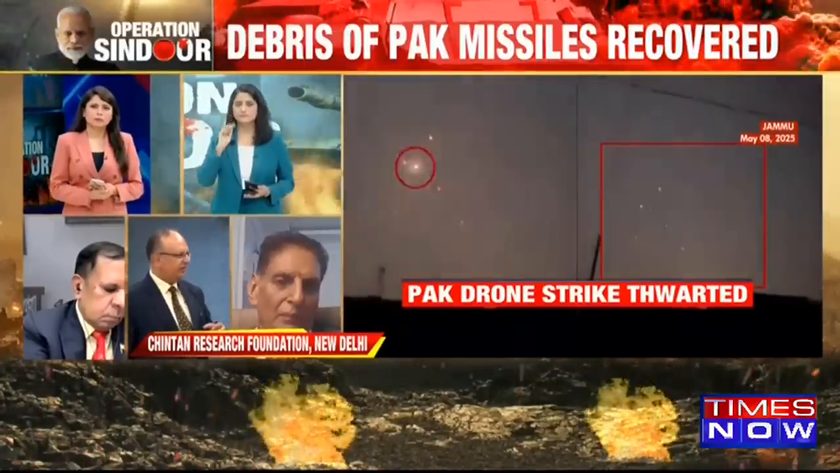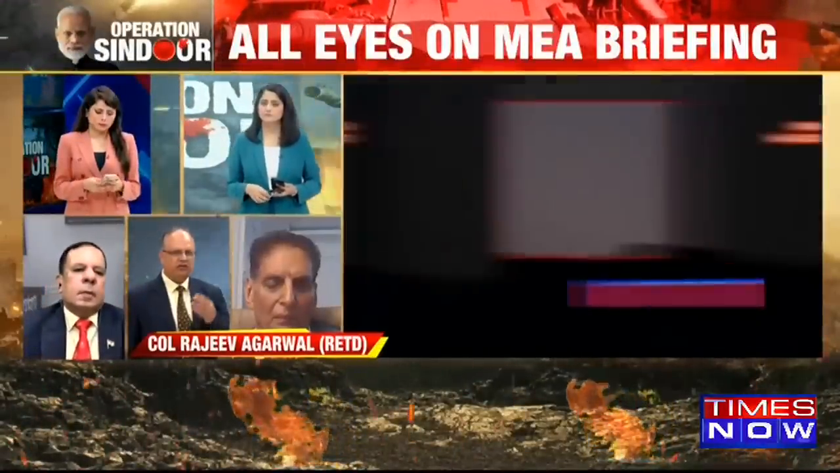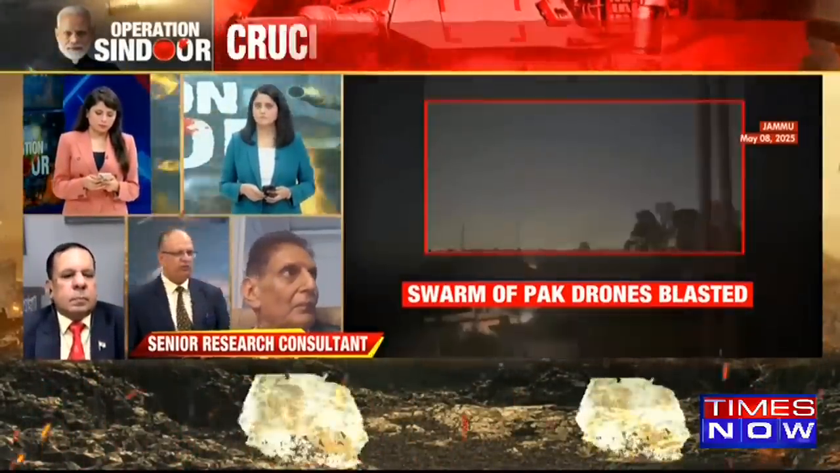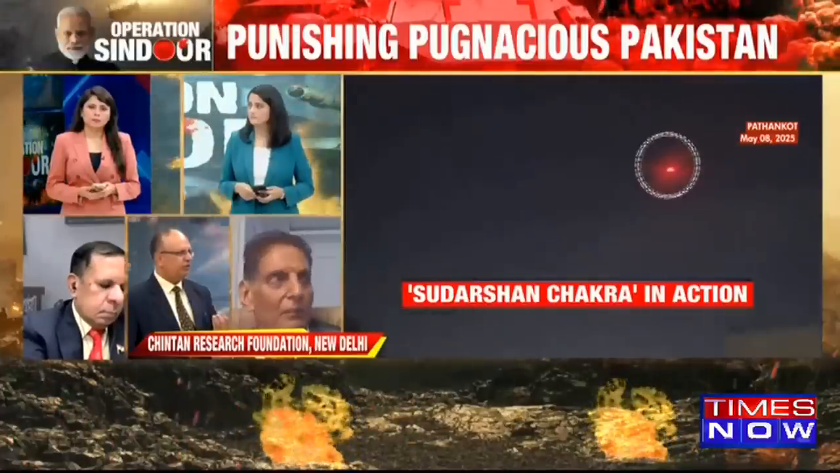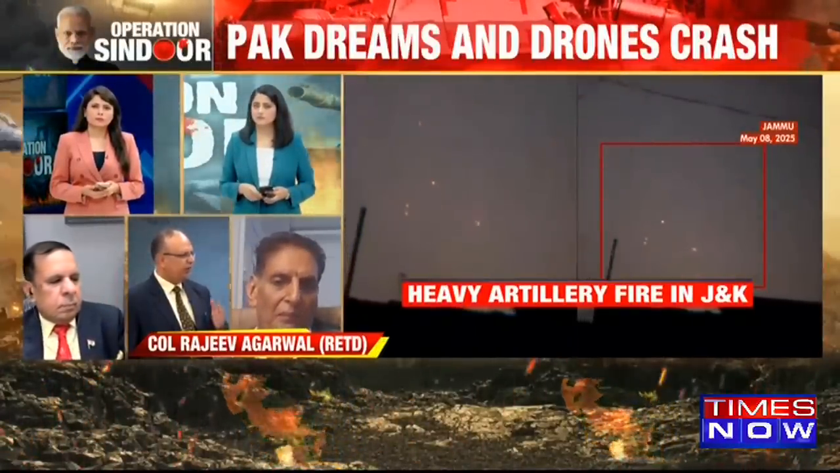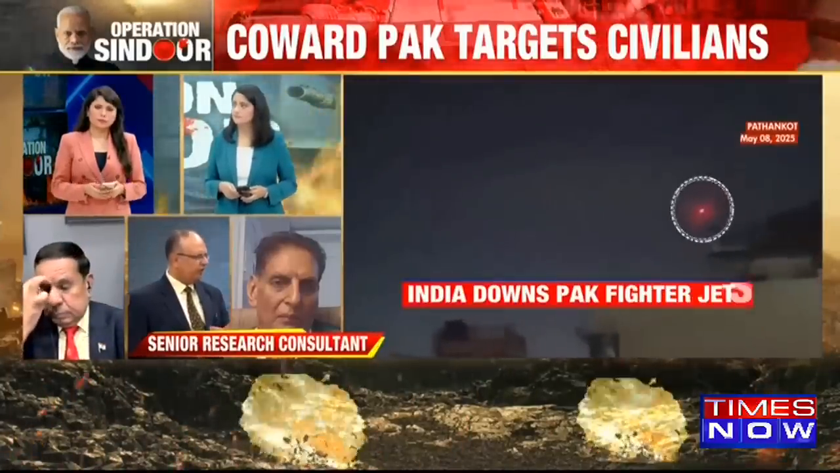Similarly, in this case, we have analyzed this earlier also, that in the case of the Pakistan Army, the kind of setbacks that they were facing, the kind of backlash that they were facing back home, the internal dissensions that were there, they always have resorted to Kashmir as a fallback option to divert the attention and get back primacy in their country. So that is why Pahalgam happened.